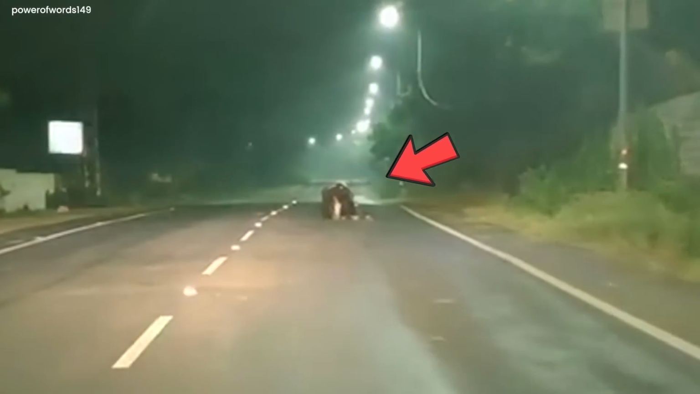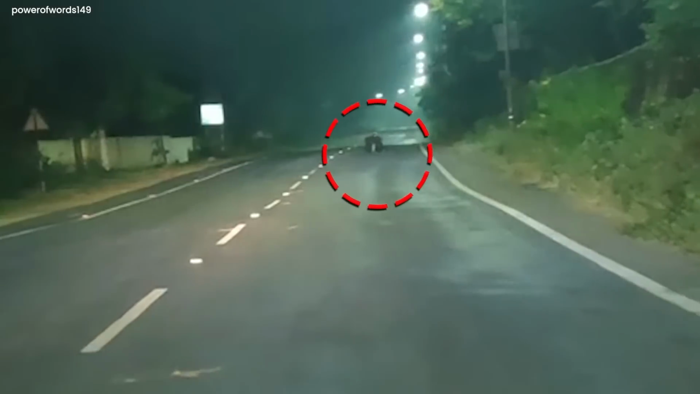The origins of this monstrous being remained shrouded in mystery, leaving all to ponder the enigmatic interloper on that fateful night.